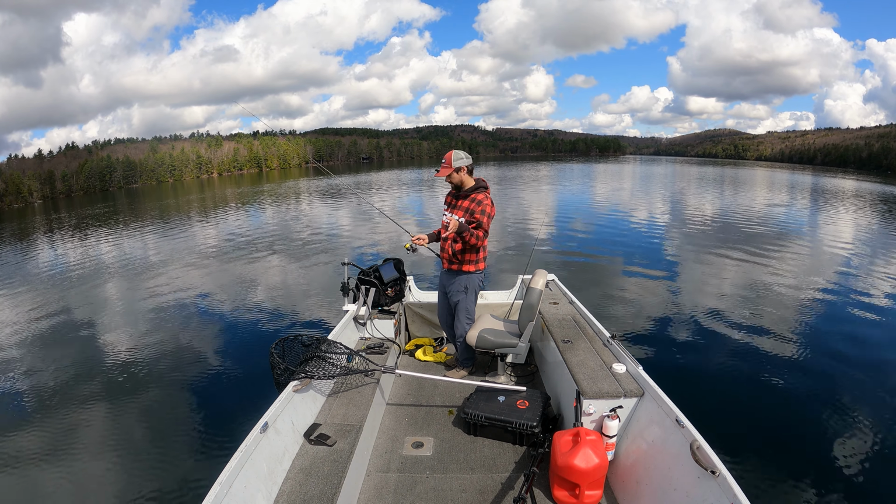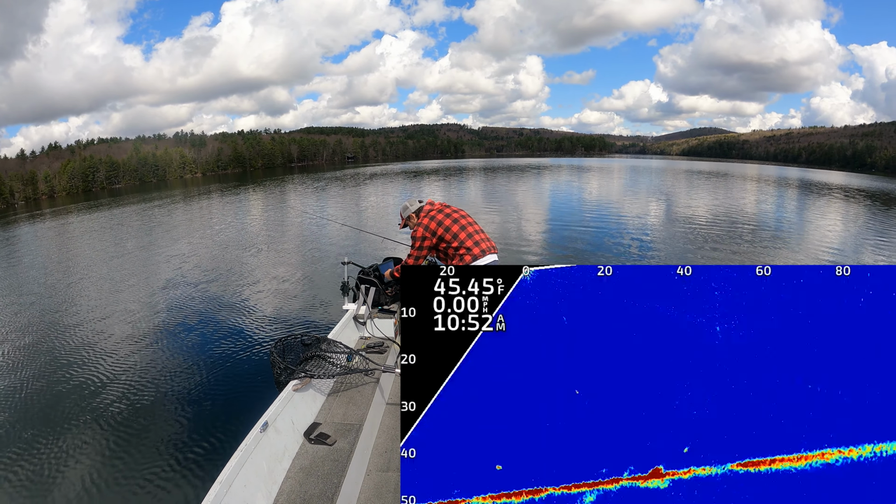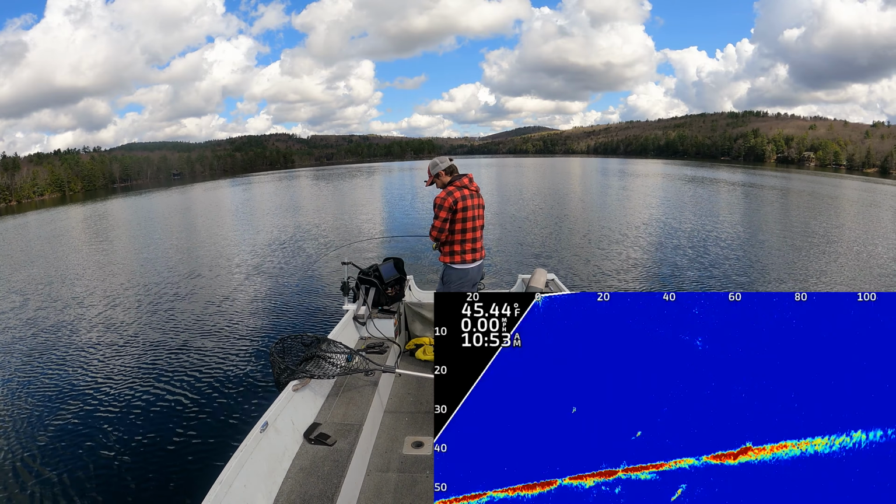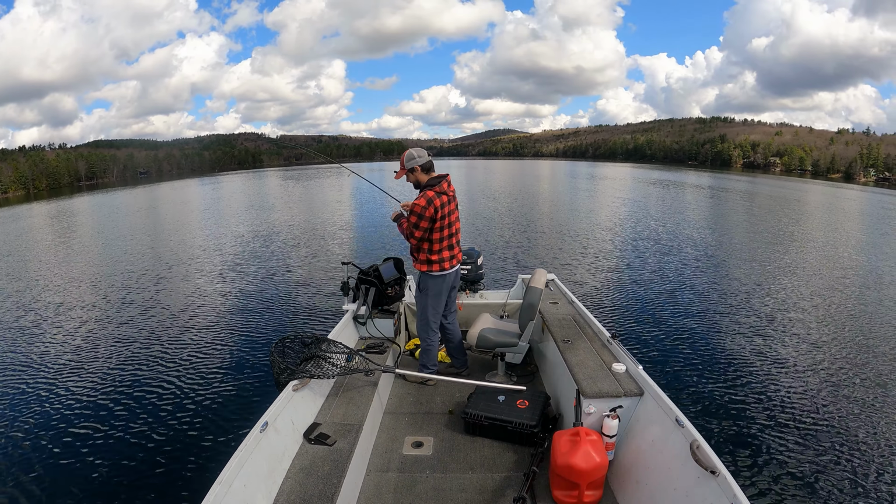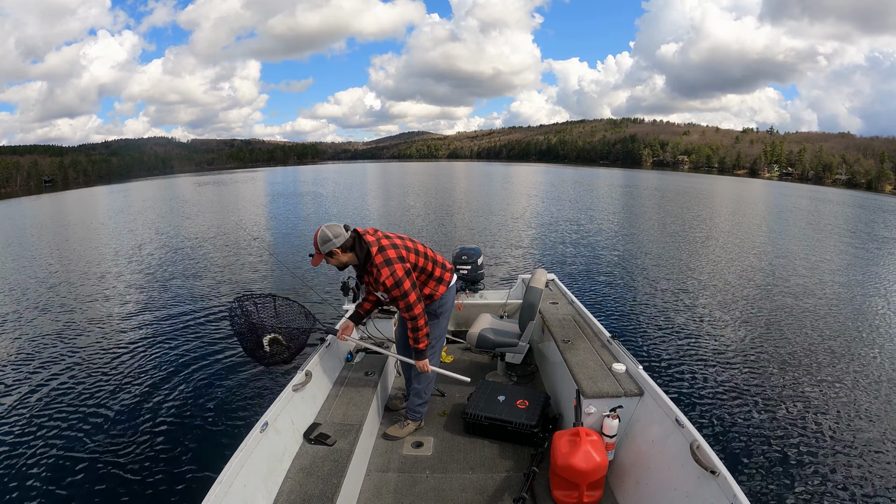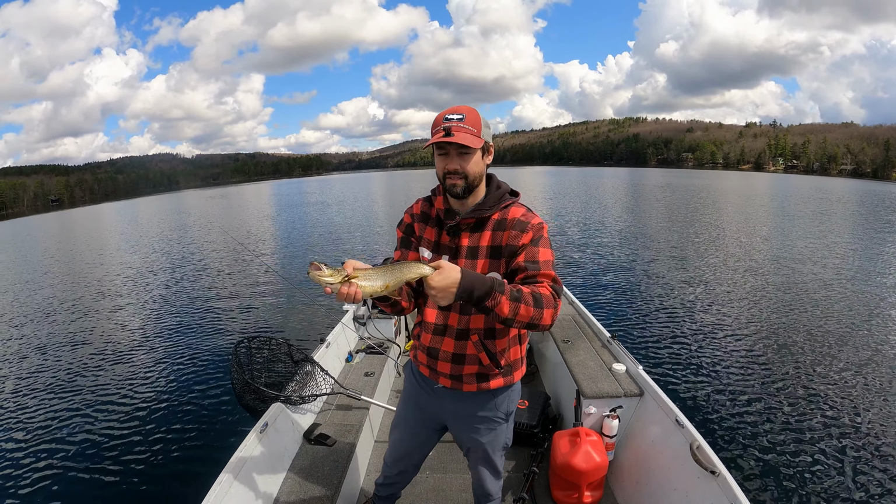So what we're doing now is we're casting. They're being difficult, and they're tiny, so they're hard to see on sonar. Another one, similar size. Yeah, instantly in a little bit of a mood. Hook's already out. Nice little guy. There's bigger ones in here than this.